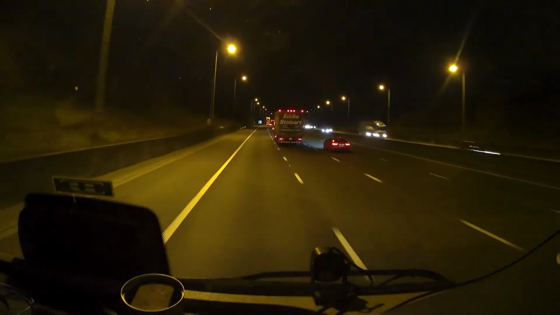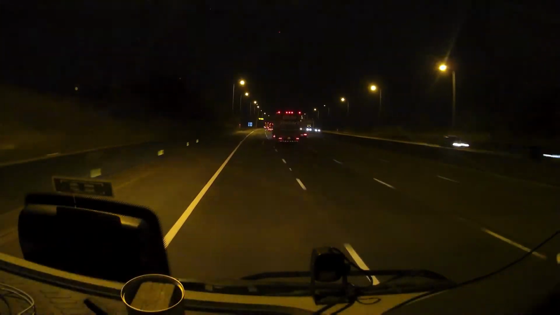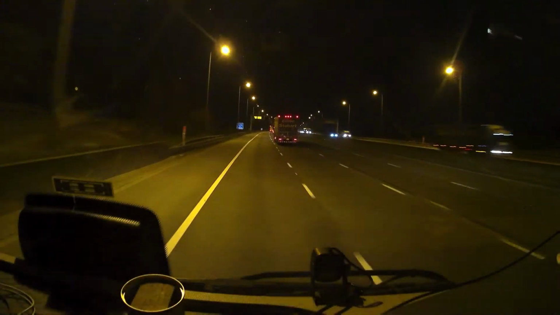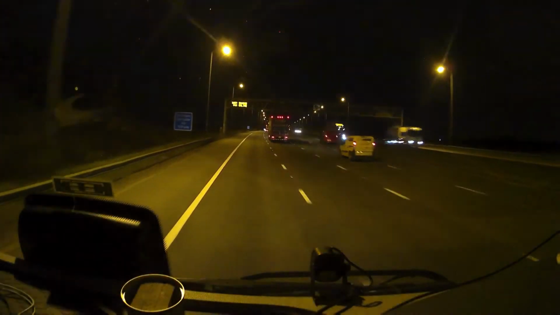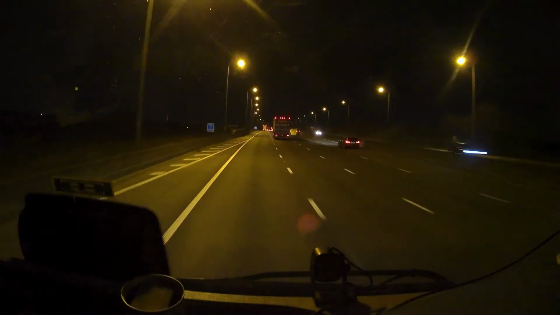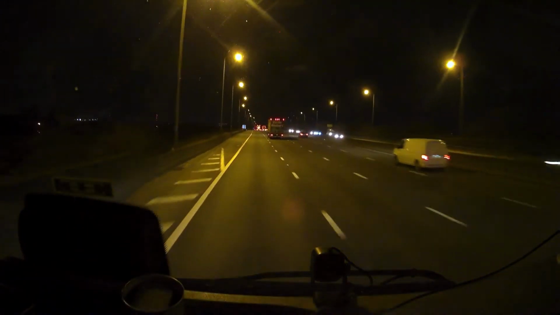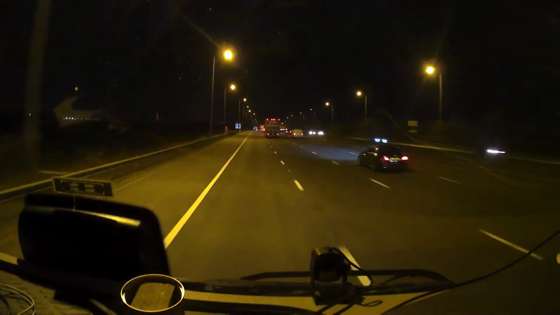Not far to go. I'll probably finish off now. I'm going to be going through some roadworks down here, and there's one stretch that's a bit like a roller coaster at the moment.